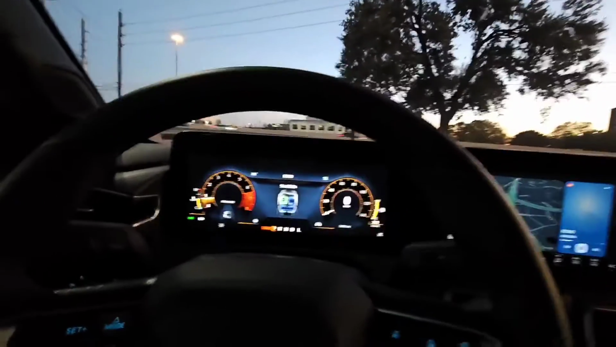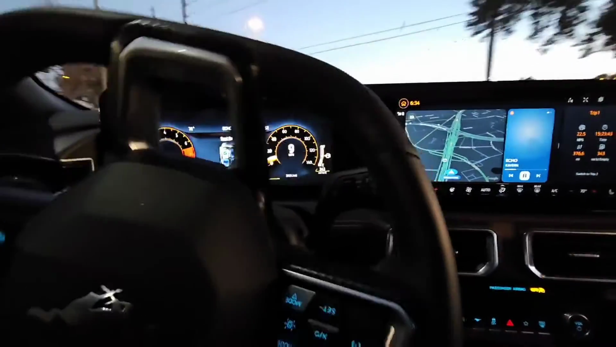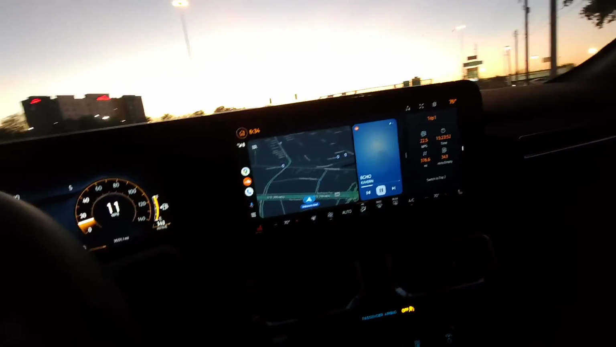Even the acceleration feels more like a muscle car.